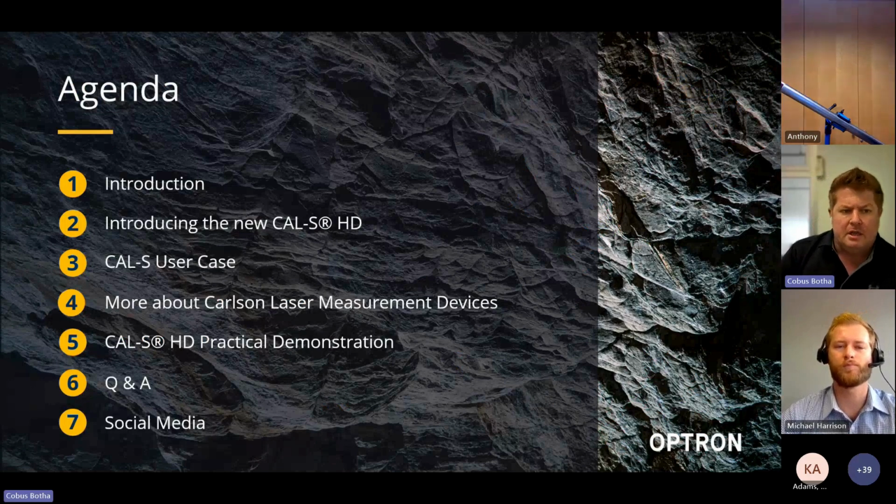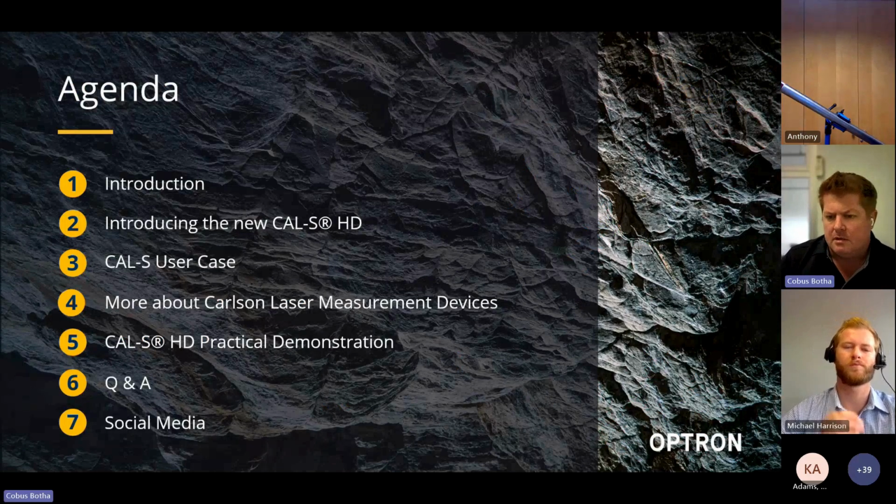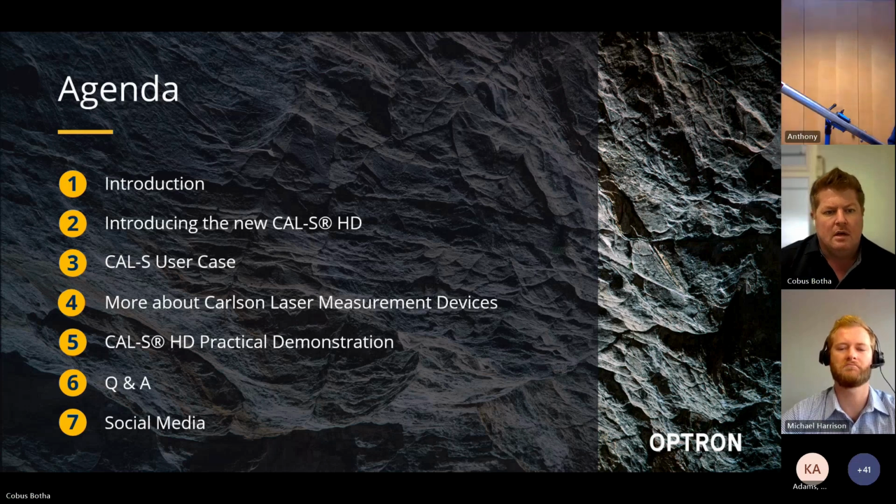So just looking at the agenda, we'll do the introduction of the speakers, and then we'll introduce the new CAL-S HD. We'll go through some CAL-S user cases. We'll look at some of the other Carlson laser measurement devices. Anthony will provide a CAL-S HD practical demonstration, and then at the end we'll have some Q&A as well.